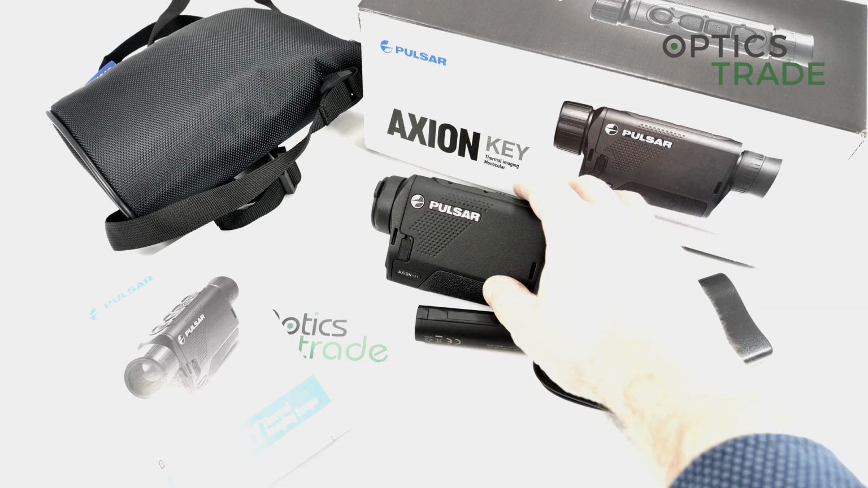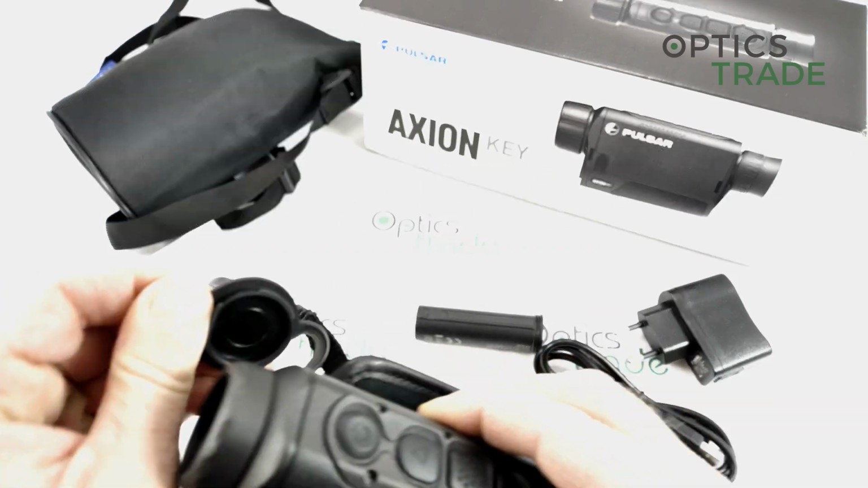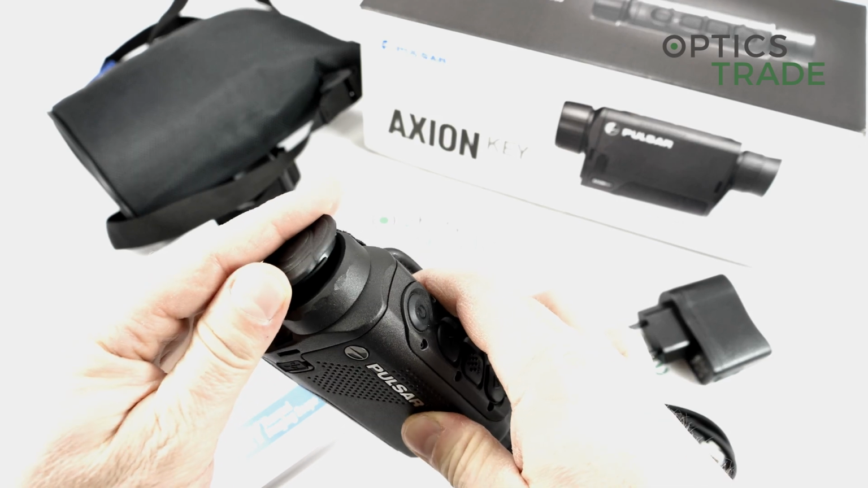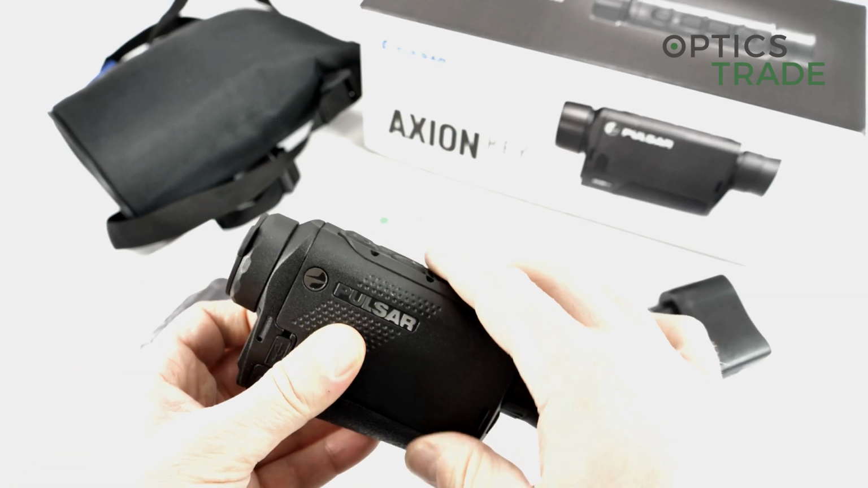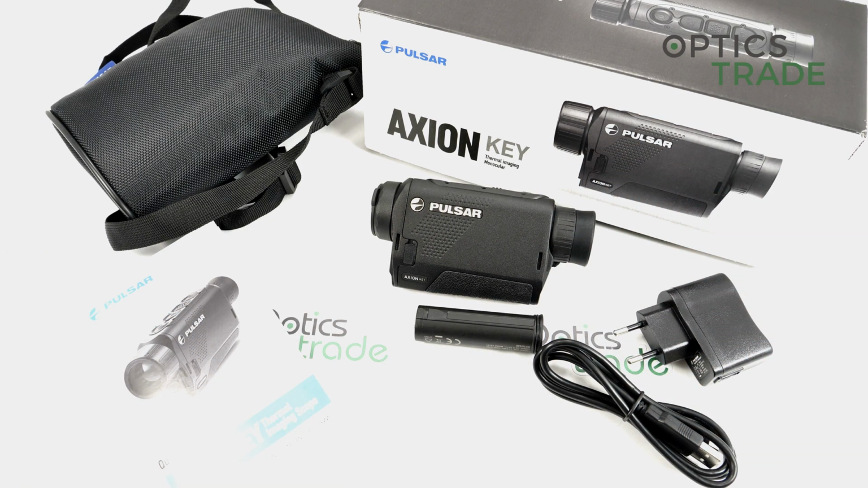If we look at the optical performance, the magnification range, or the standard magnification, is 2 times. Afterwards you're able to digitally use the zoom, which is 4 times zoom. So it means that the magnification range goes from 2 to 8. 8 is quite high.